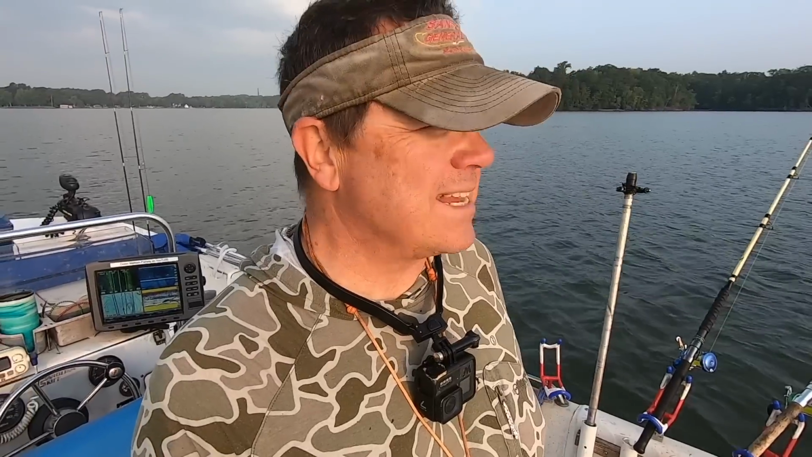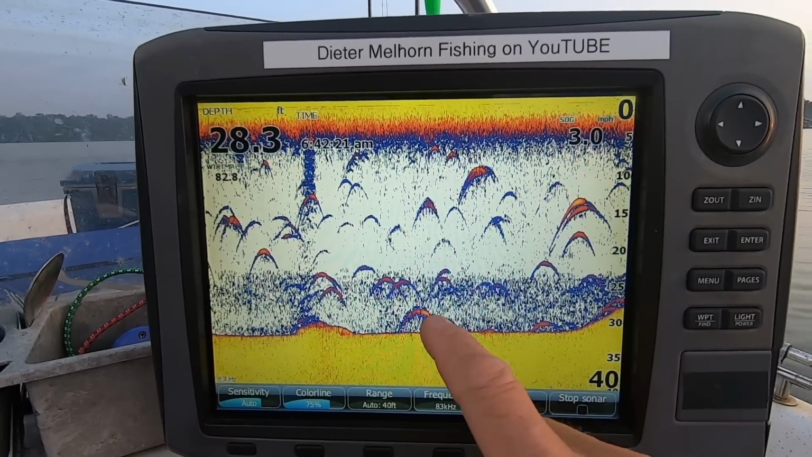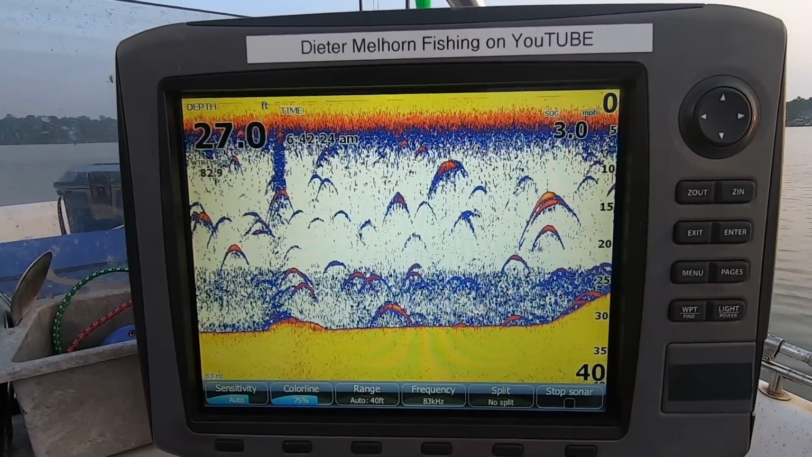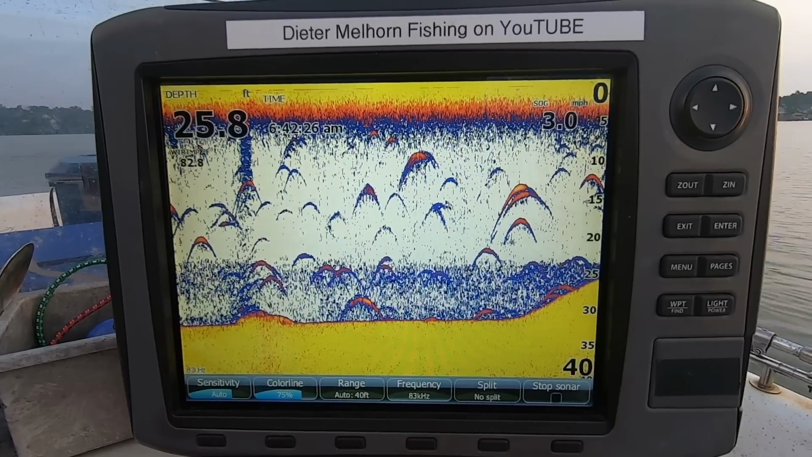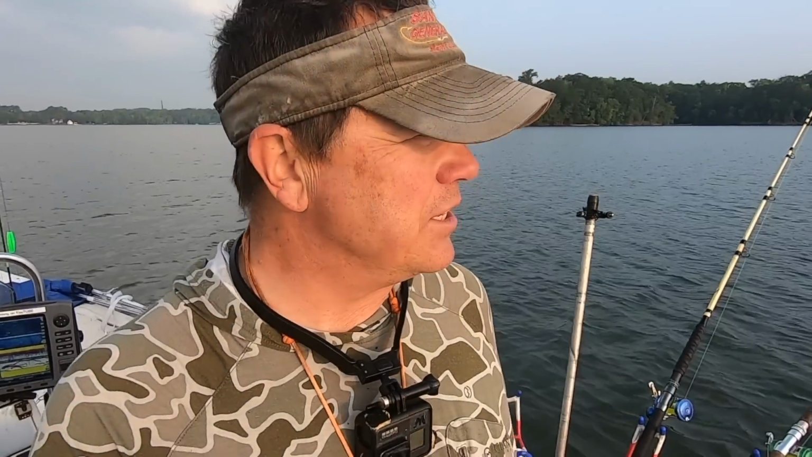Dragging nothing but cut bait today. Gonna see if I can find some hungry fish, some feeding fish, and just cover some water is all I'm doing. I'm going deep. I looked at some of the deeper river channel stuff here. There is a thermocline, but there are fish in it. That means it's oxygenated. That means it's still good. You can still fish it for now.